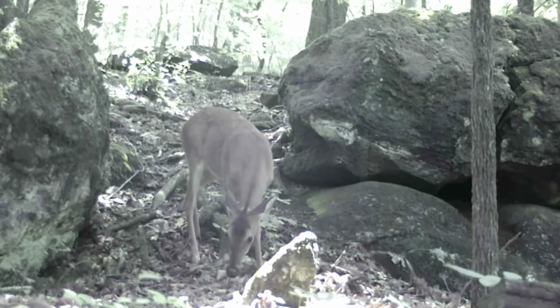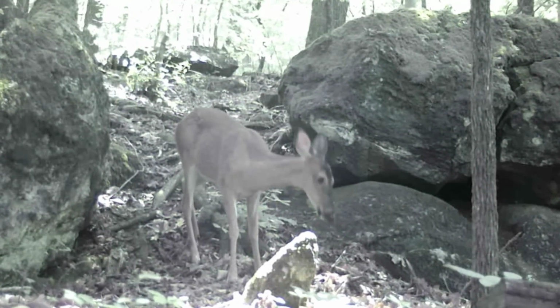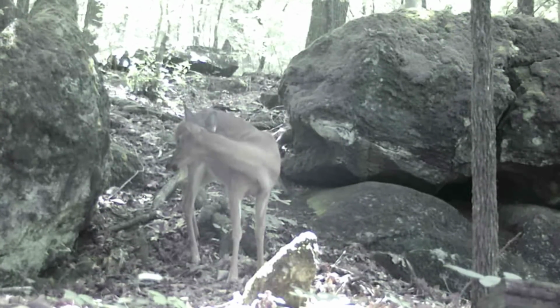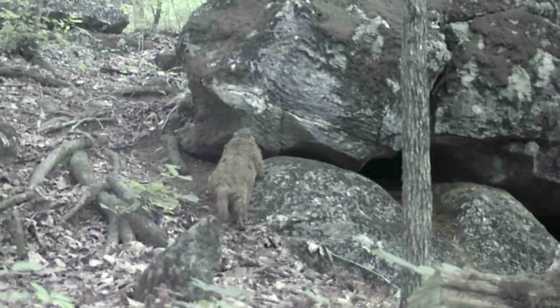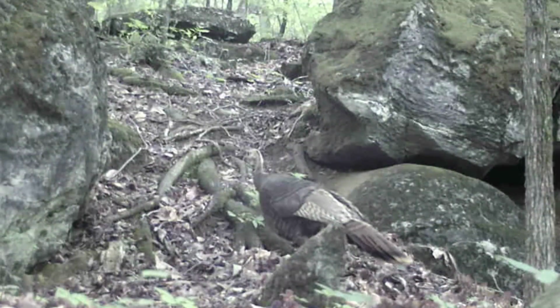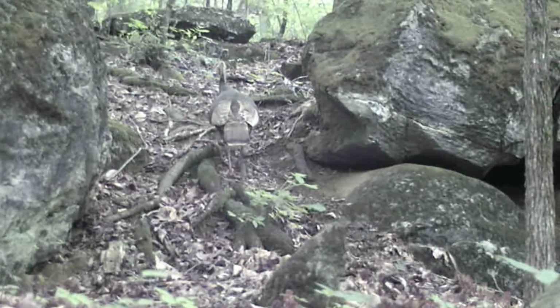And down at the cut, just a good crossing area for the animals unless they want to jump over these rocks. And it looks like a little doe. And that's either Dirty Diane or Dirty Dan or Diane, checking out a place under the rock there. And there's old turkey coming up through. Looks like a hen.